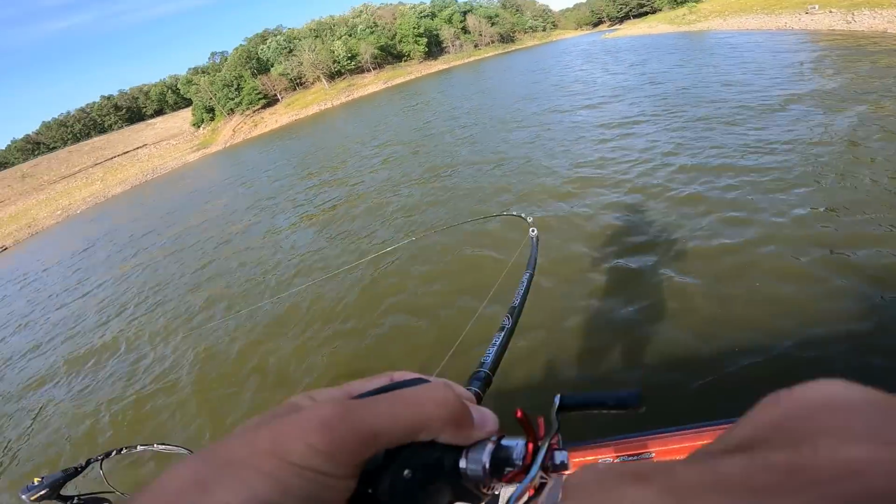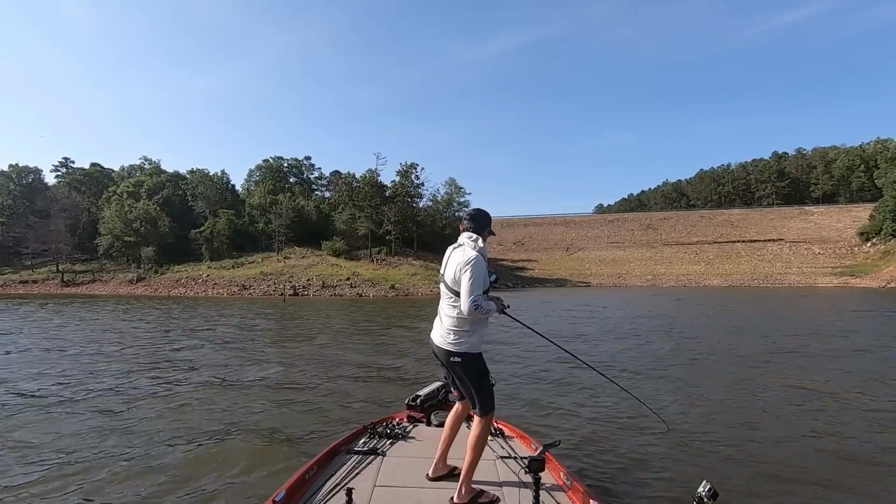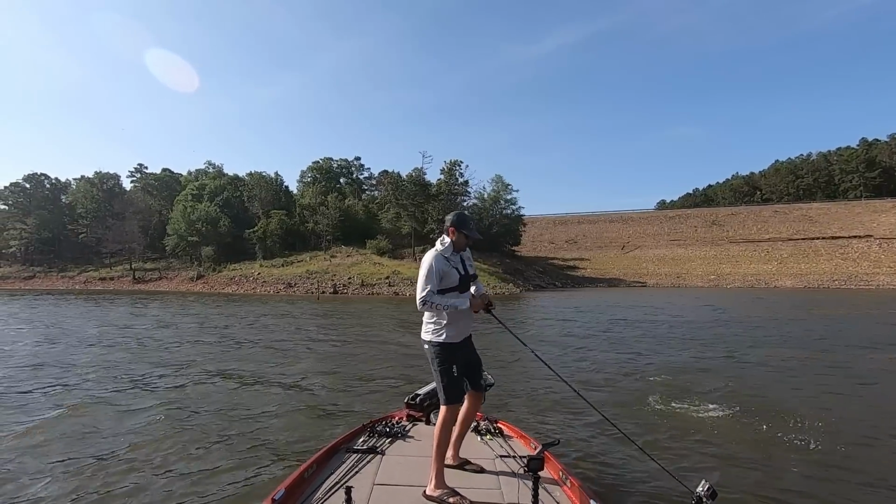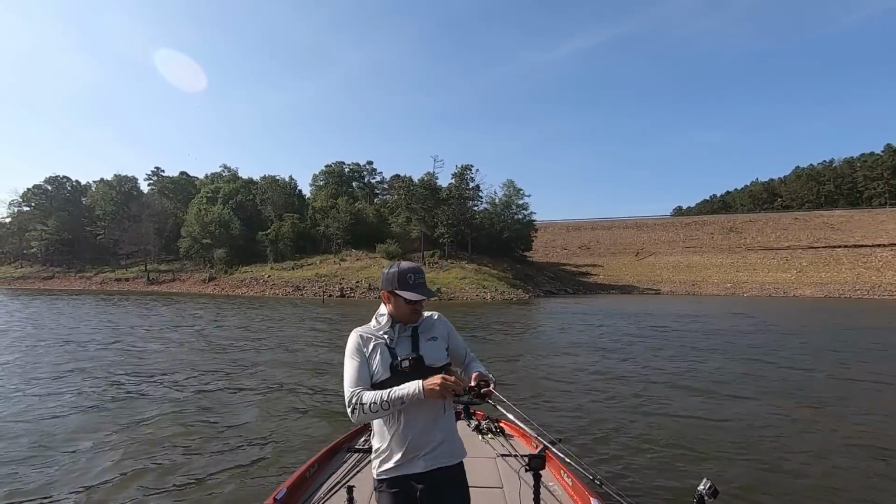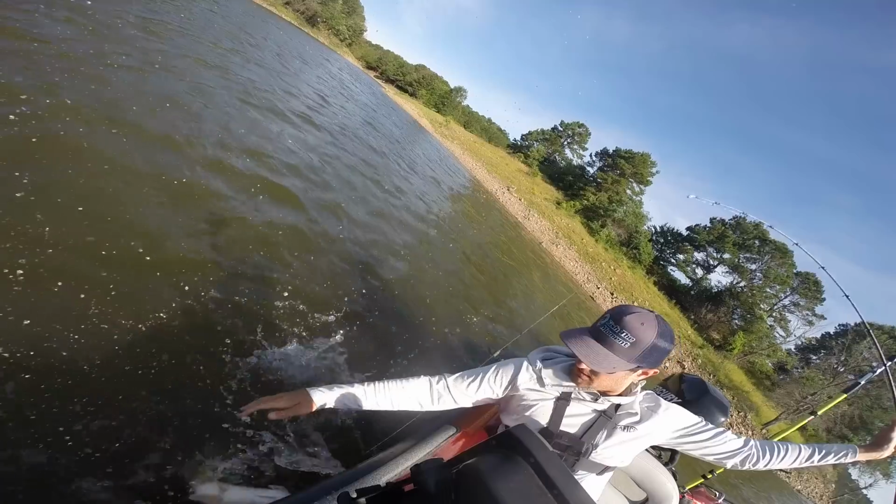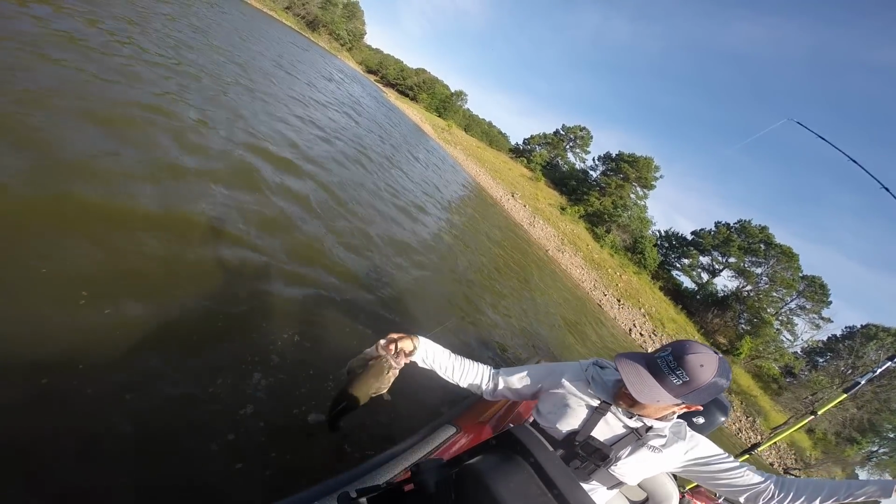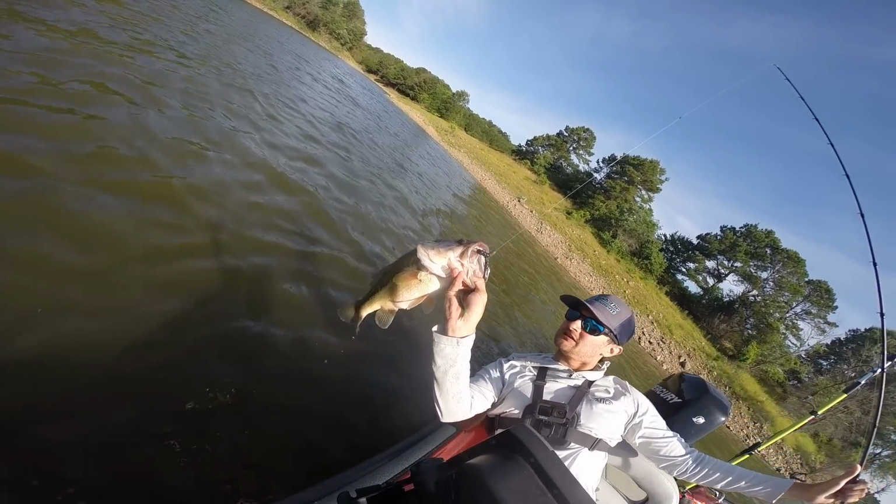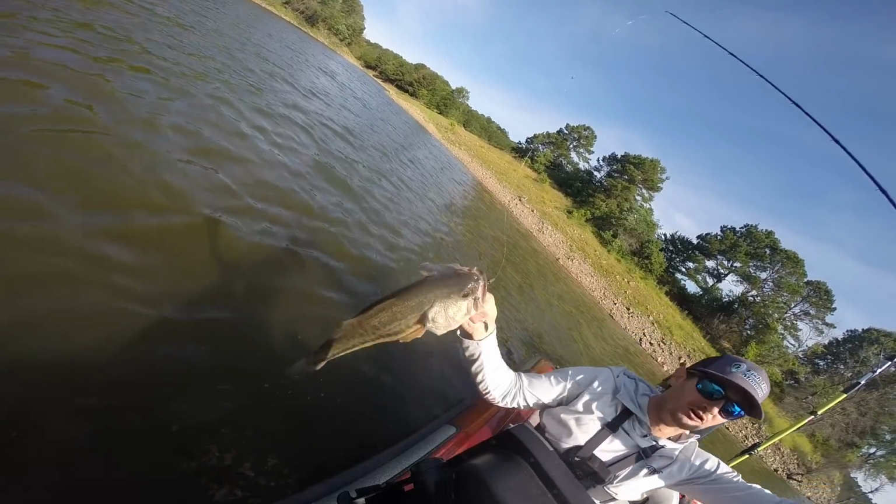We got him. Stay down. Oh, that's a good fish. That is a good fish. There we go, look at that girl right there. Big old thick fish, it's been eaten up. We had her hooked good.